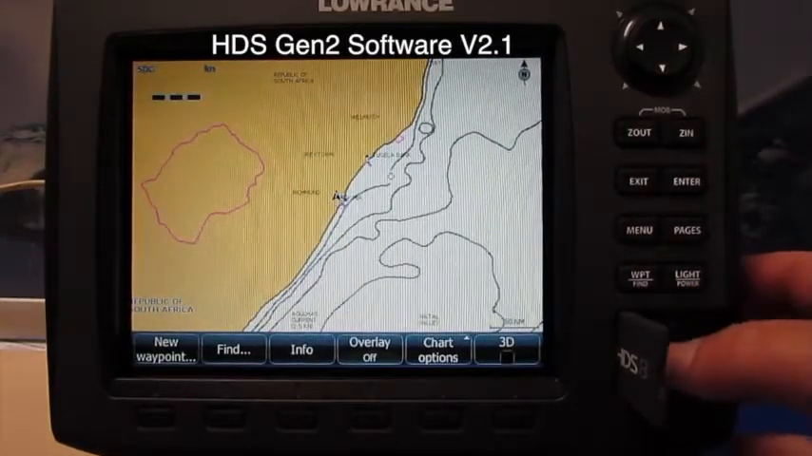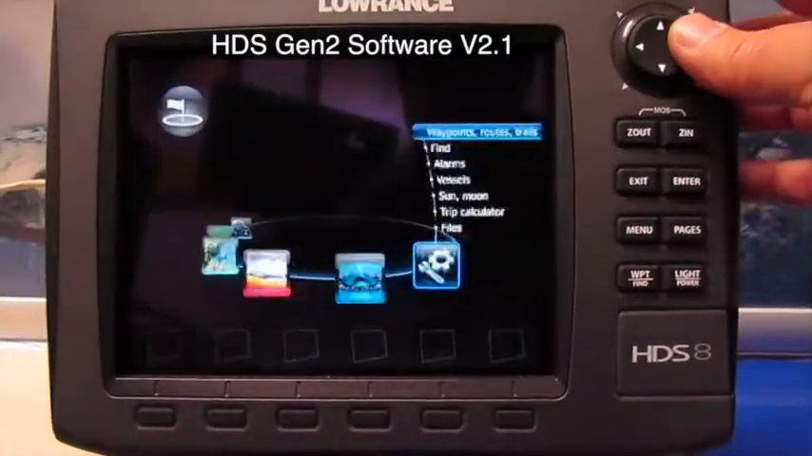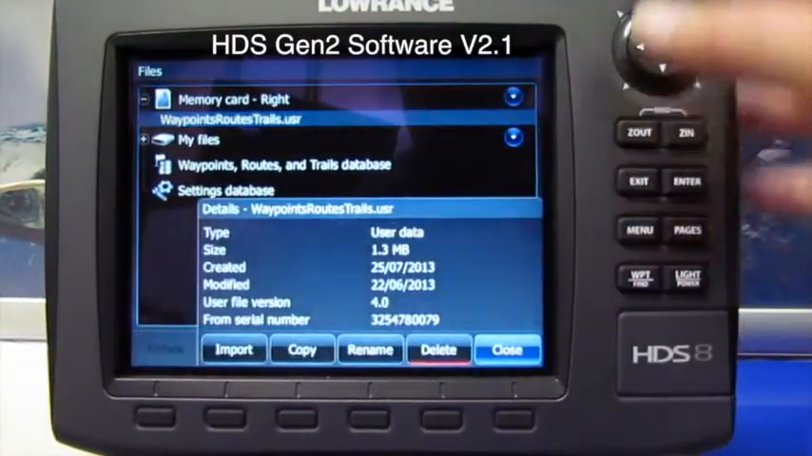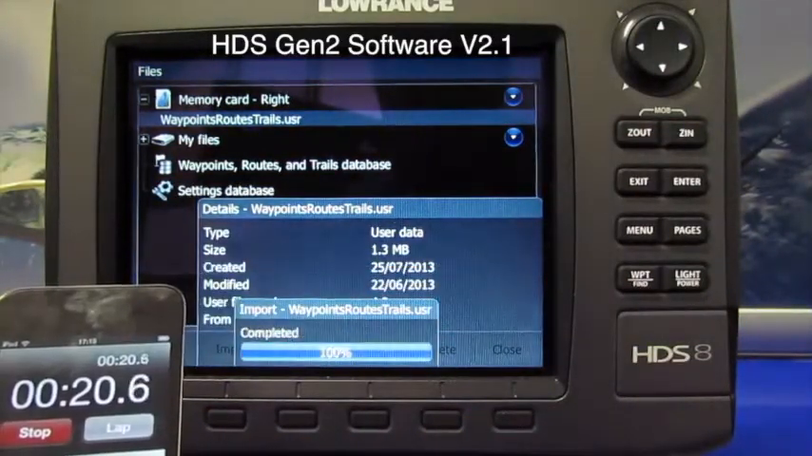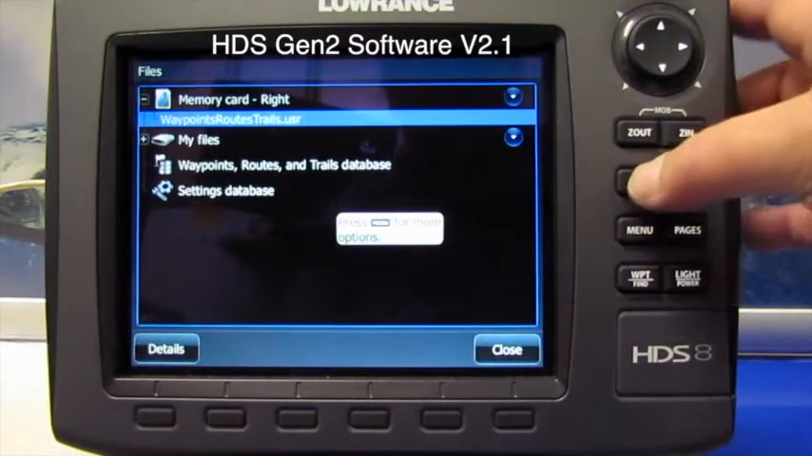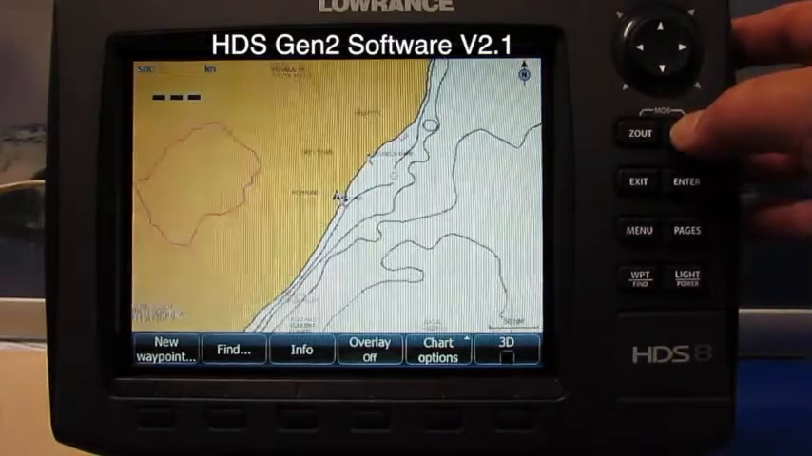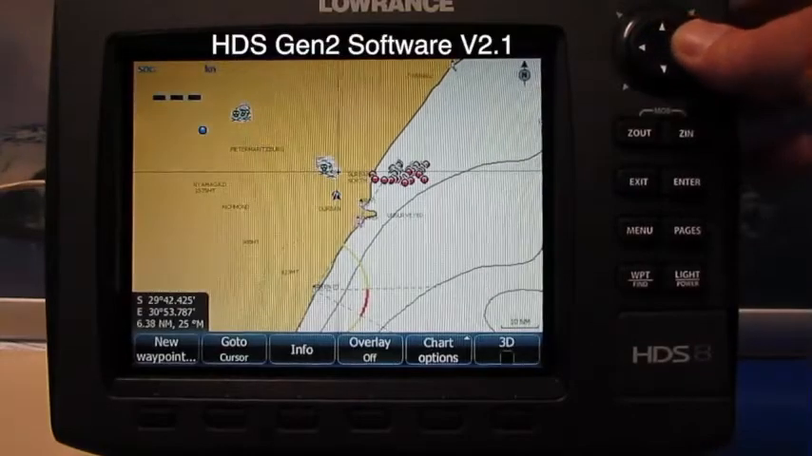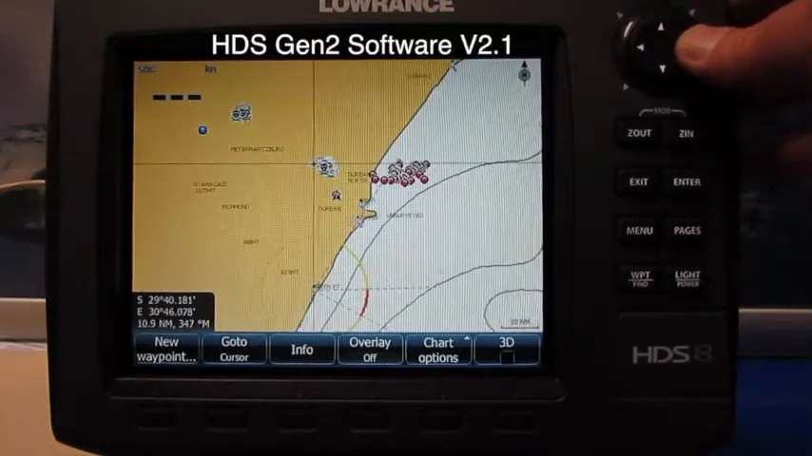Let's pop that in. I'm going to go pages, my files, memory card, exactly the same file as we had before, menu, and we're going to import. At 22 seconds it's ready to go. We're going to exit, we're on our charts, and let's zoom in and have a look at our waypoints. There they are, loaded quite fast, doesn't seem to be a problem.